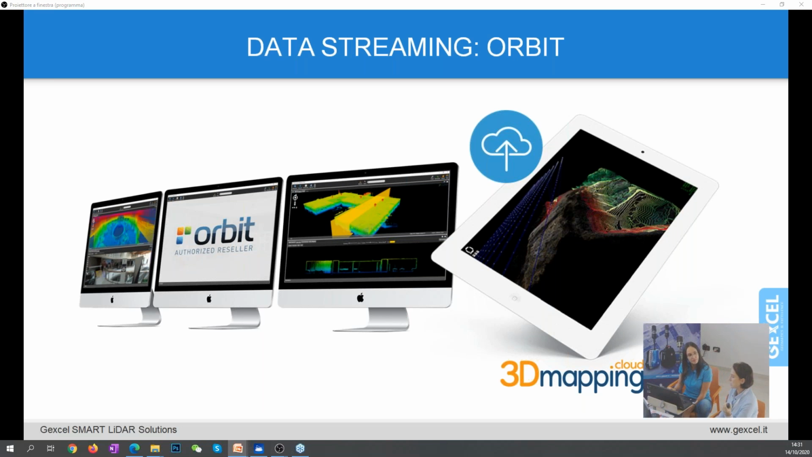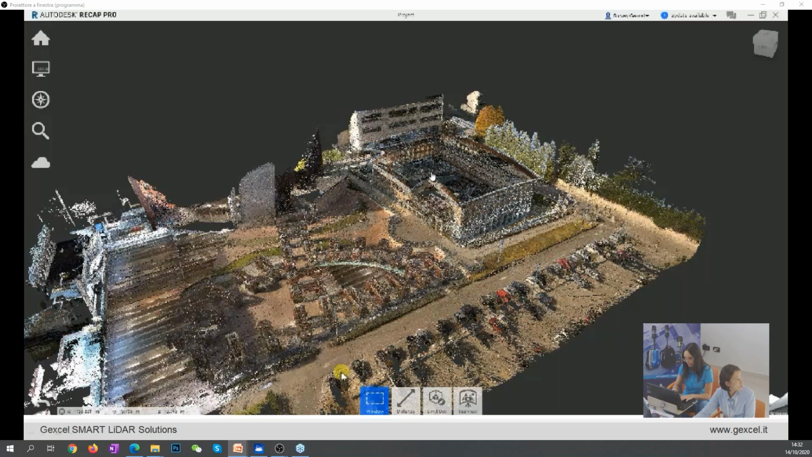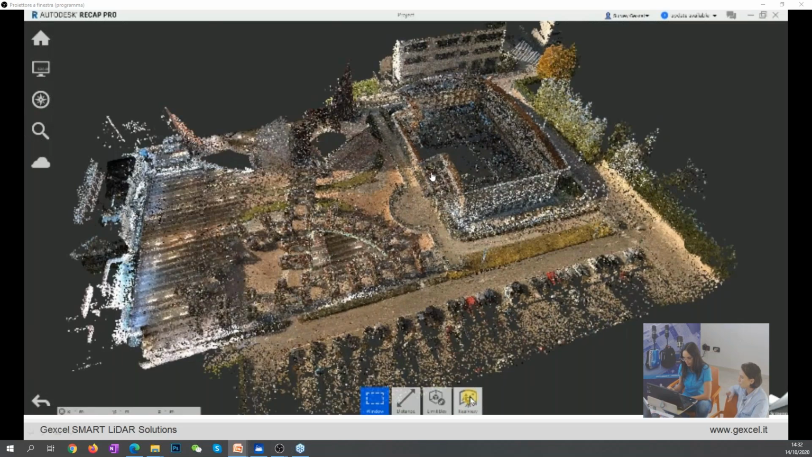Another platform that many of our users are using to stream the data and also to make further data analysis is the Orbit GT. Both the Orbit software in order to extract features, create a GIS, and also to stream the data inside the 3D mapping cloud. I mentioned before how this data can also be used inside the CAD platform. And what I'd like to underline is the direct exportation for Recap.